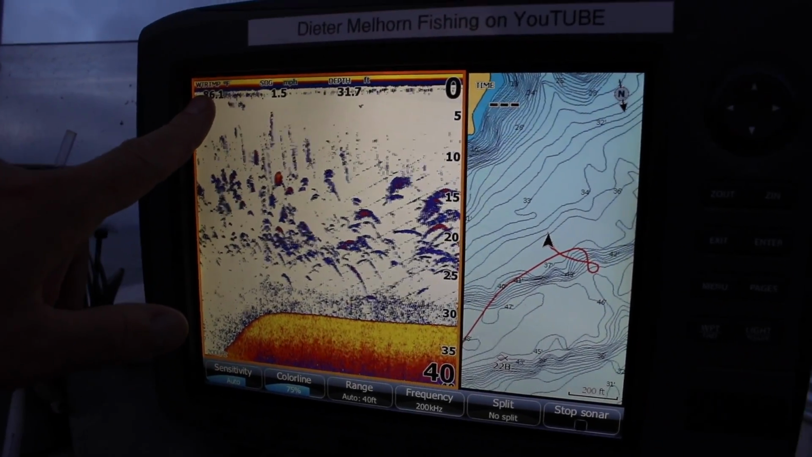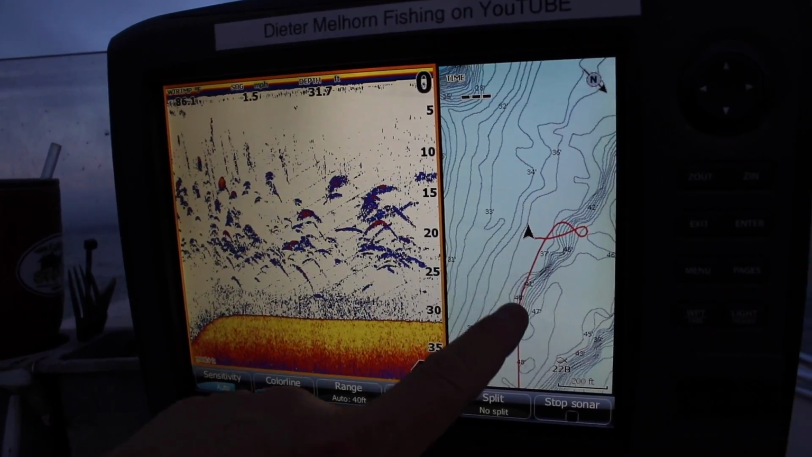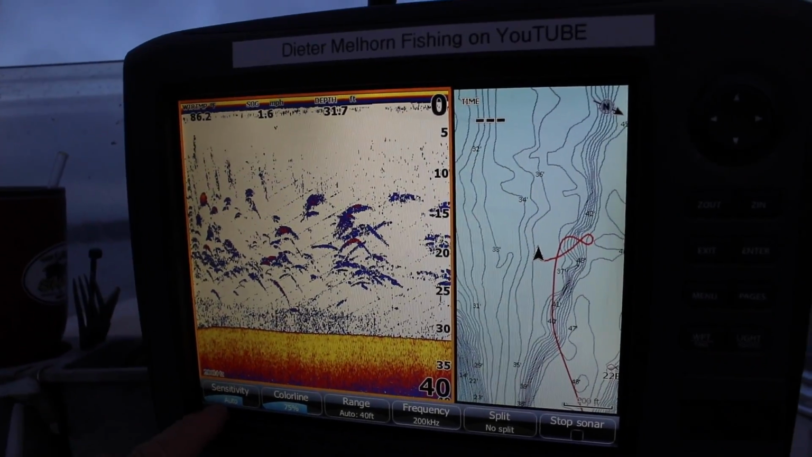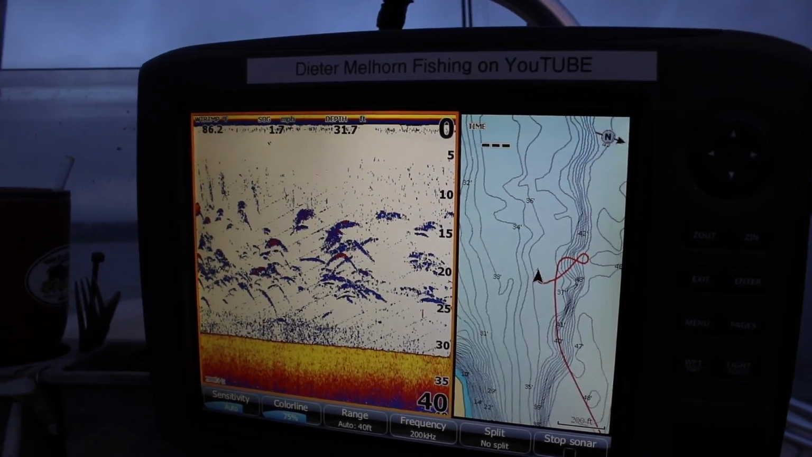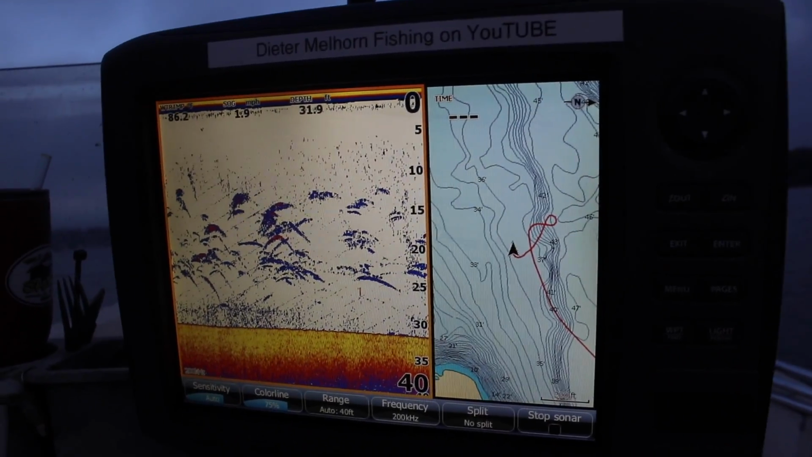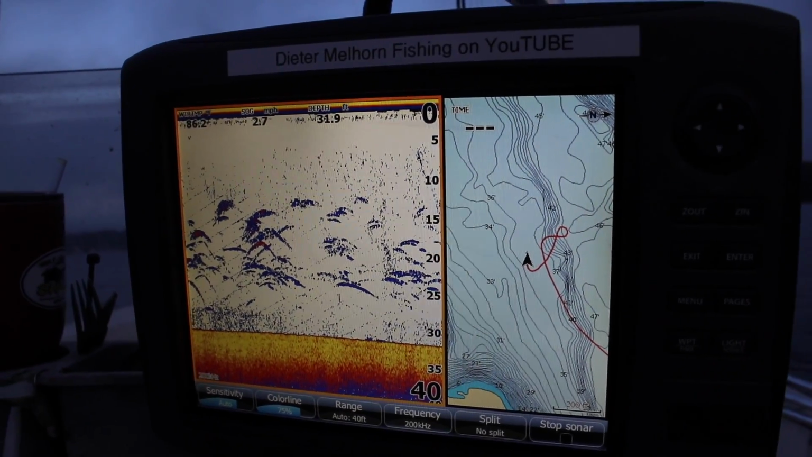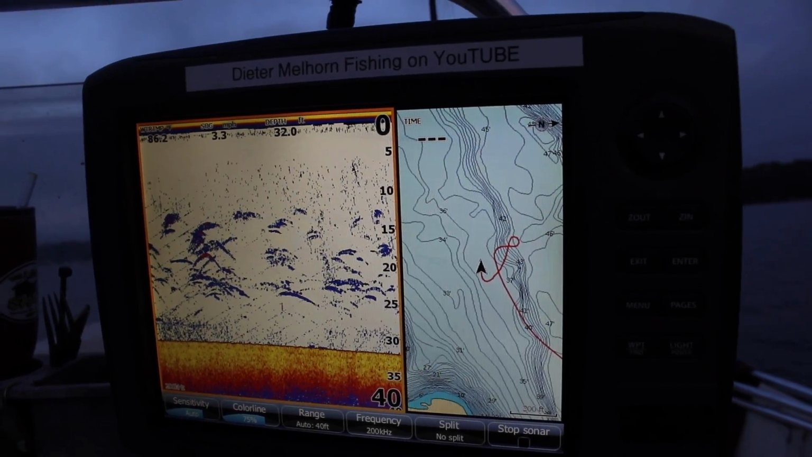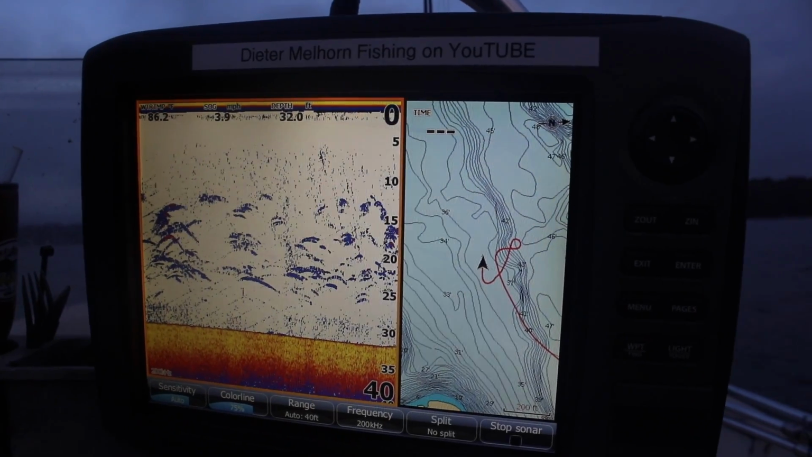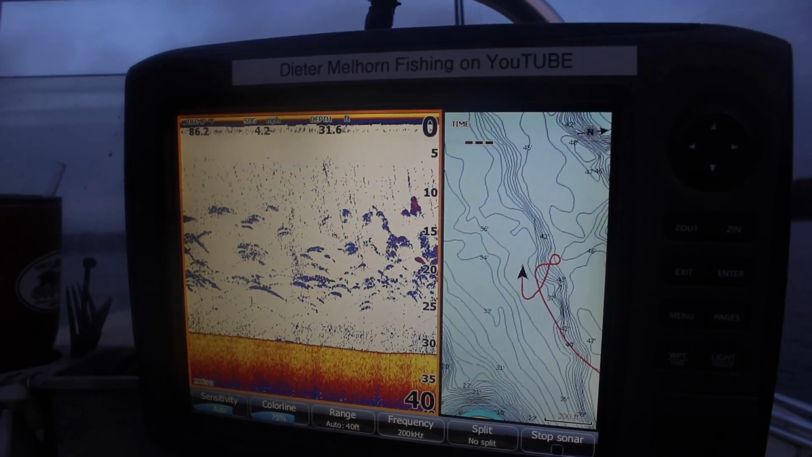Water's around 86 degrees. I've got it set up in traditional sonar, and what you'll notice on my setup, in addition to the mapping, I've got the regular sonar over here. I say traditional, this is what most people are used to seeing. I'm in auto sensitivity. I run auto sensitivity quite a bit because for the most part, it does a fine job of showing you what you need to see. It's pretty good. I tell people until you learn what you're doing, set it up in auto. You'll be absolutely fine.